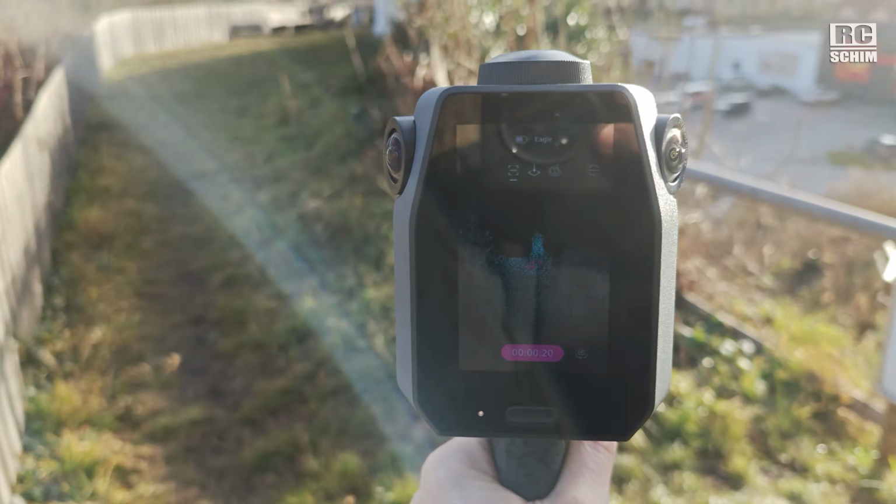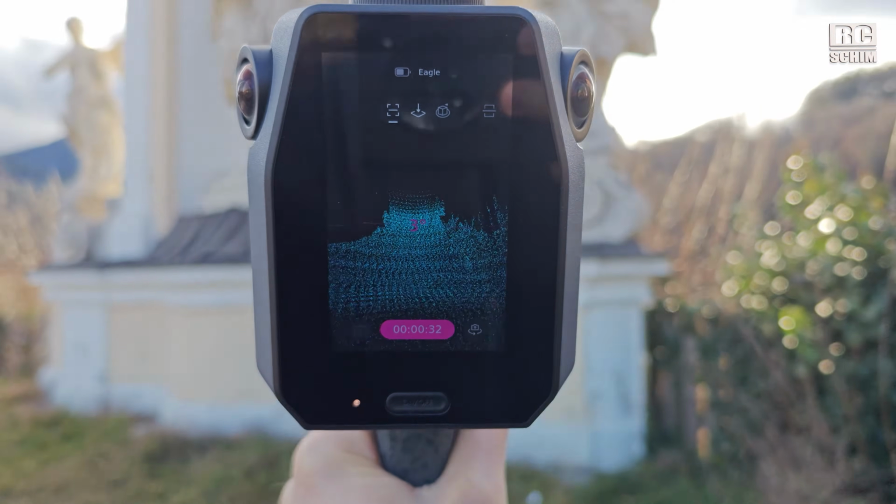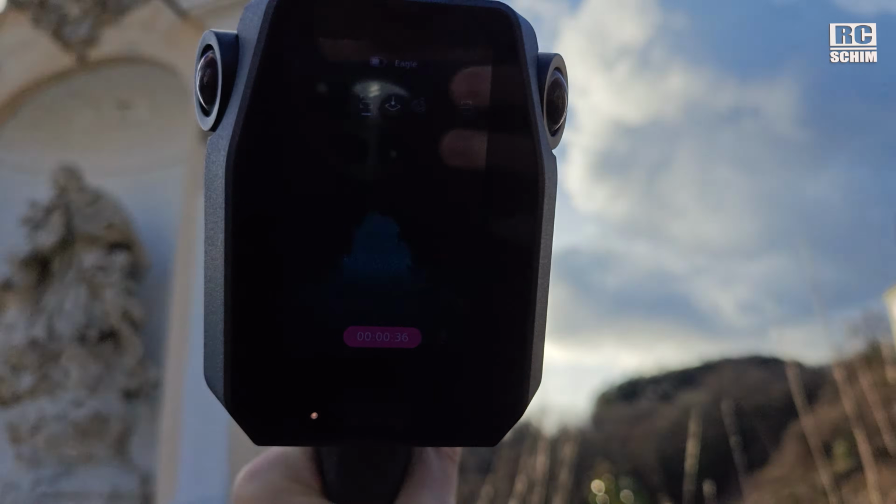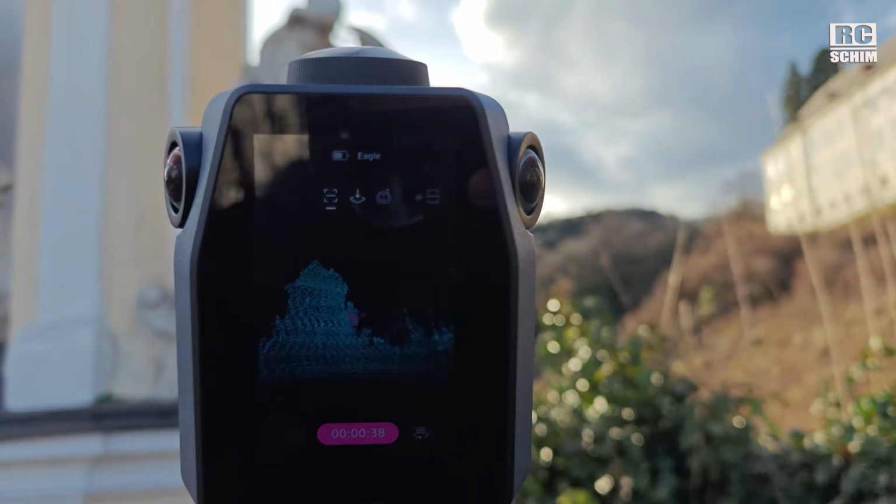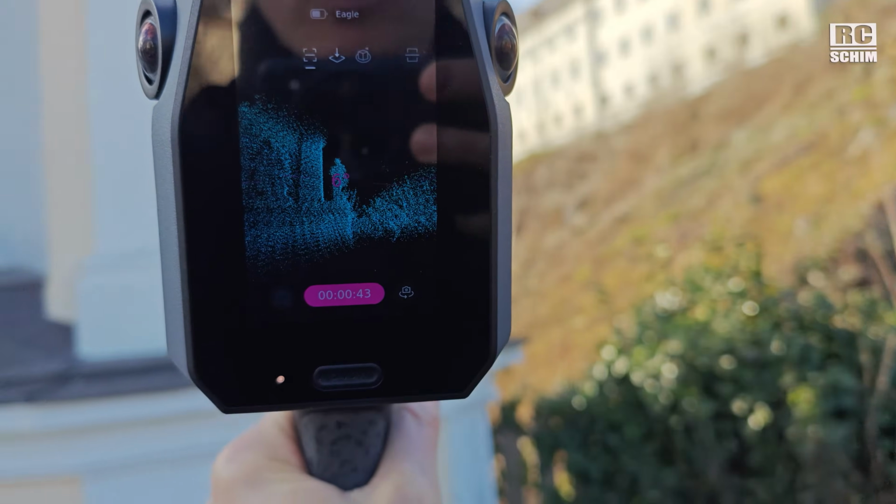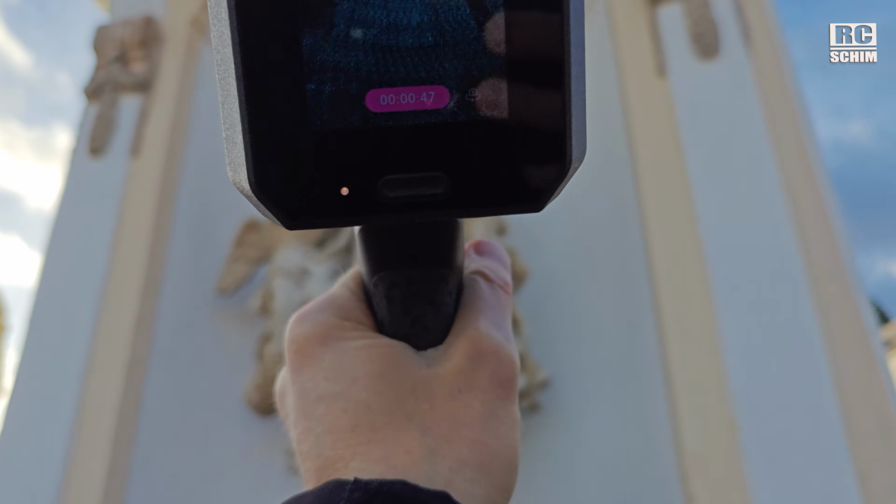So the display could be a bit brighter. Here in the shade it should work. So it's magic how the object appears in front of you. Let's try to also get the statues. Move slow and steady. Oh, this is gonna be awesome.